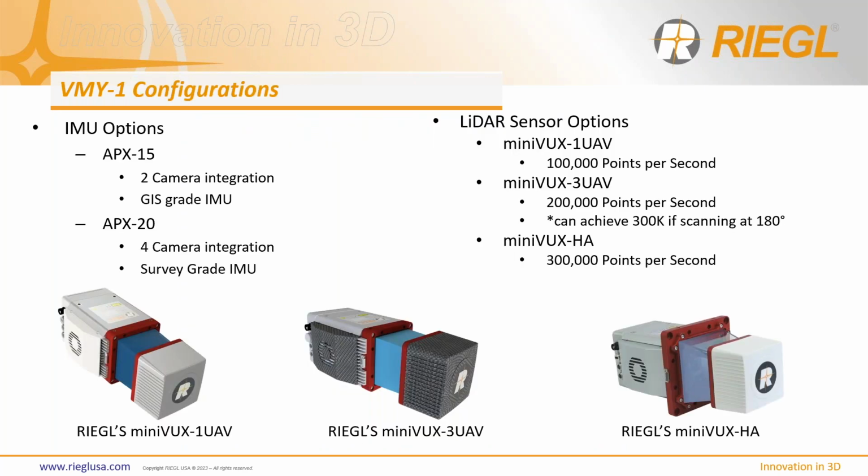Looking at some of the configuration options, starting on the IMU side, we can integrate both an APX15 and an APX20 into the VMY-1. Both are great IMU types, depending on the price you're trying to go for. The APX15 allows for 2 camera options integrated, and the APX20 allows for up to 4, which is great. And our multiple sensor options are the MiniVux-1 UAV, the MiniVux-3 UAV, and the new MiniVux HA sensor.